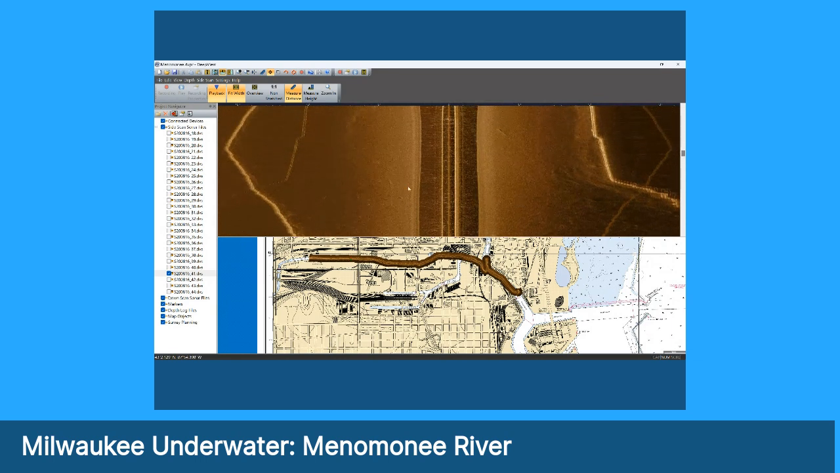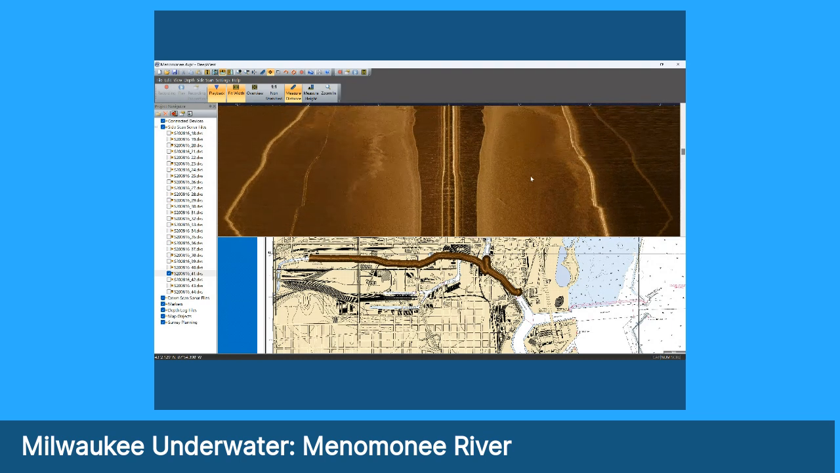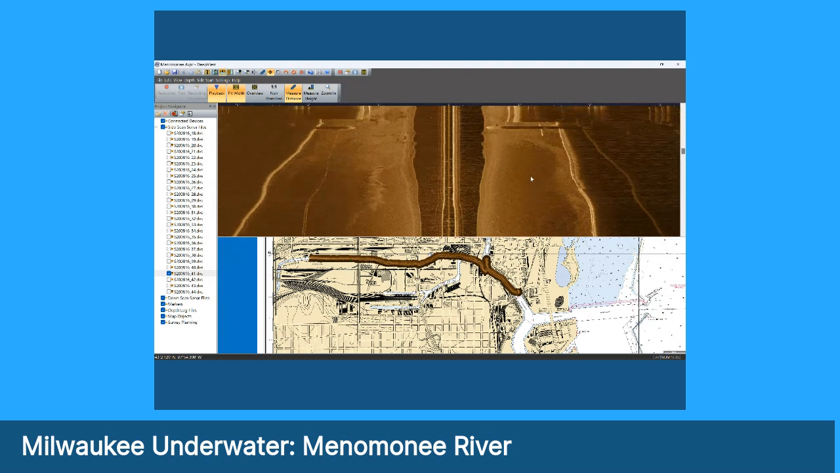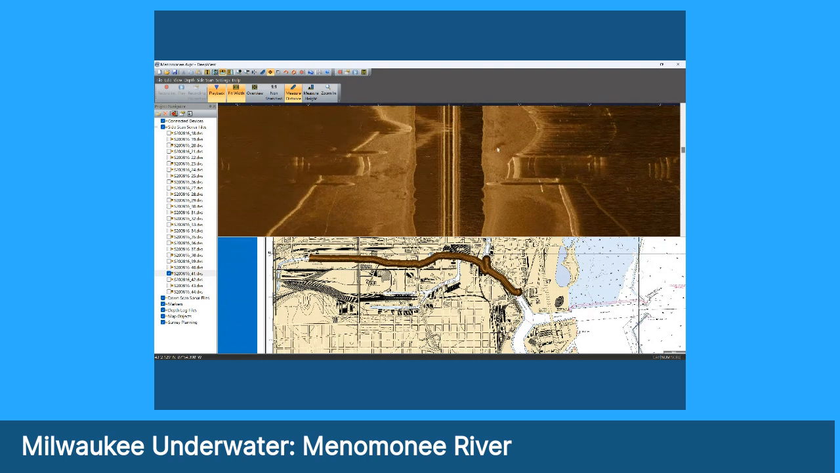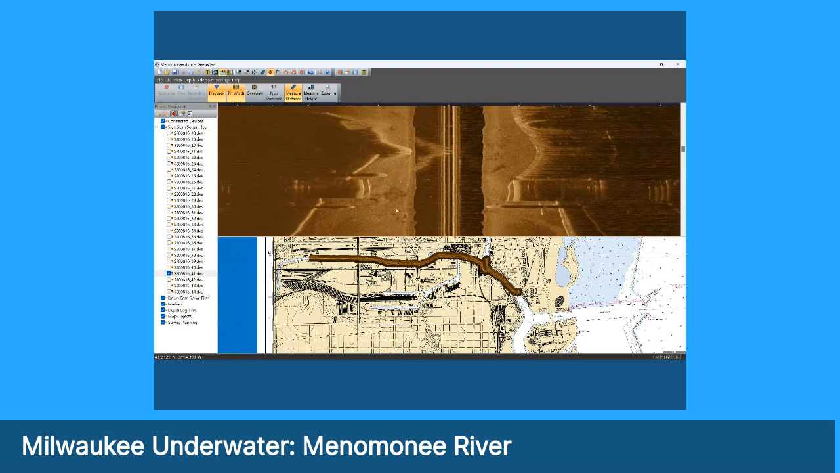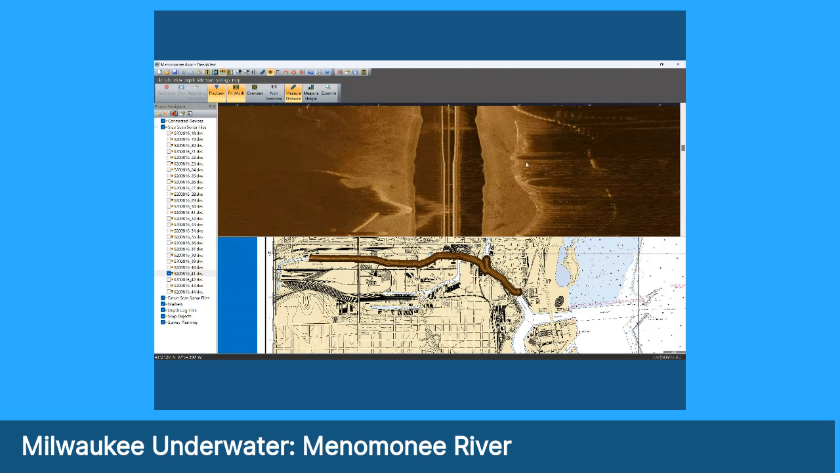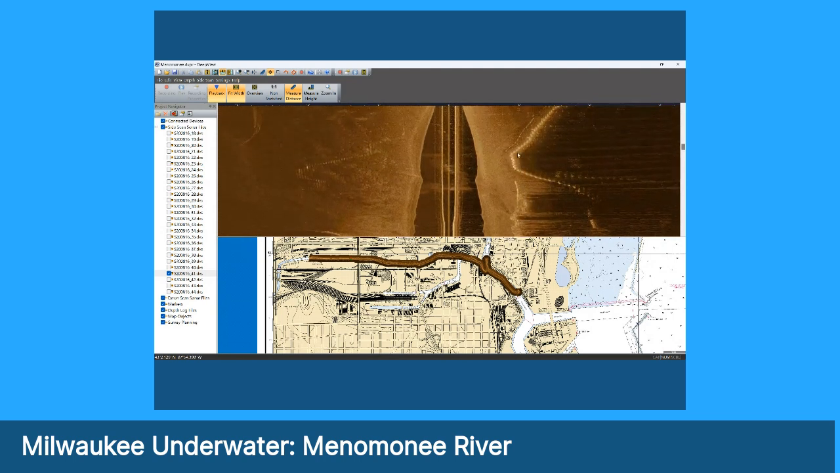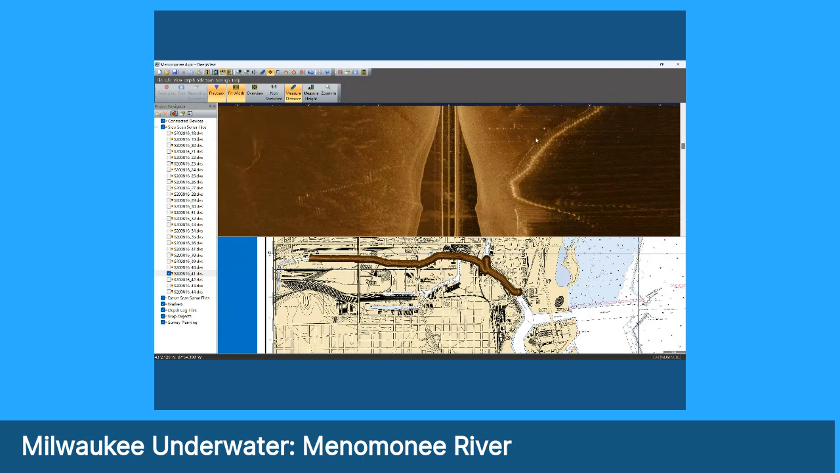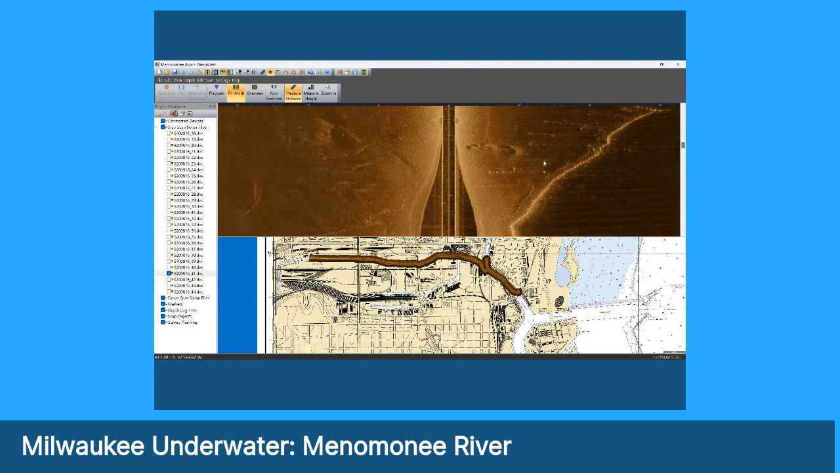Seeing some of the same objects we saw on the way in. Little pieces of debris on the bottom. Here we come up to the last bridge. Again, more pieces of debris associated with the bridge. The revetment certainly does echo. Okay, this is interesting. I wanted to show you guys this.